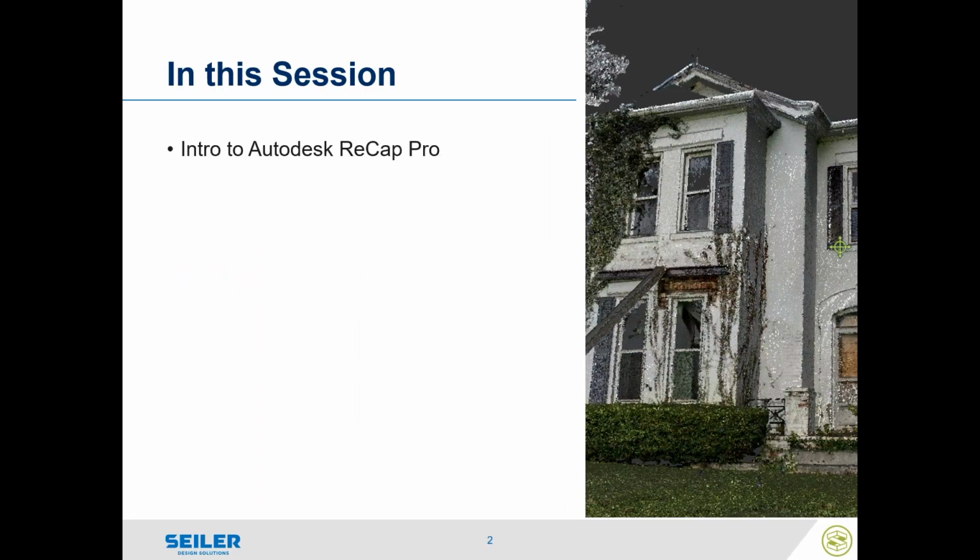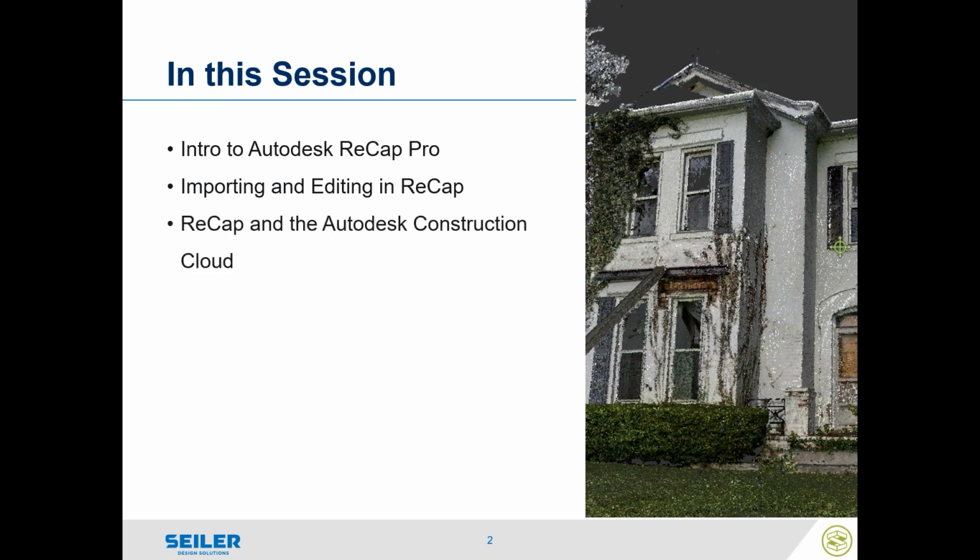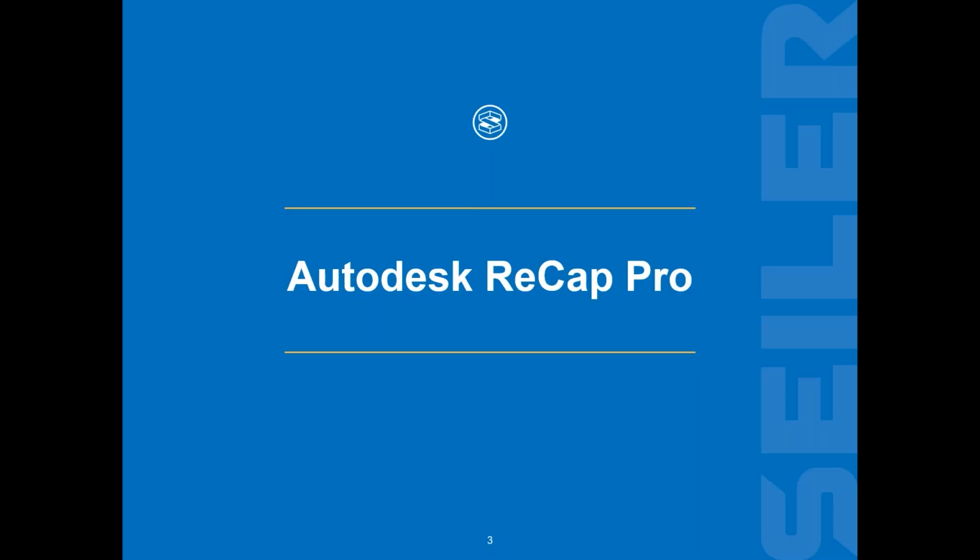In this session then, we're going to talk about an introduction to Autodesk ReCap Pro. We're going to talk about importing and editing in ReCap, using it with the Autodesk Construction Cloud, which is the cloud-based system similar to what you would get with Trimble Connect, Autodesk Civil 3D and AutoCAD, as well as a little bit of Autodesk Revit. Not being a Revit guy, I kind of played around with that a little bit. So let's talk about Autodesk ReCap Pro.